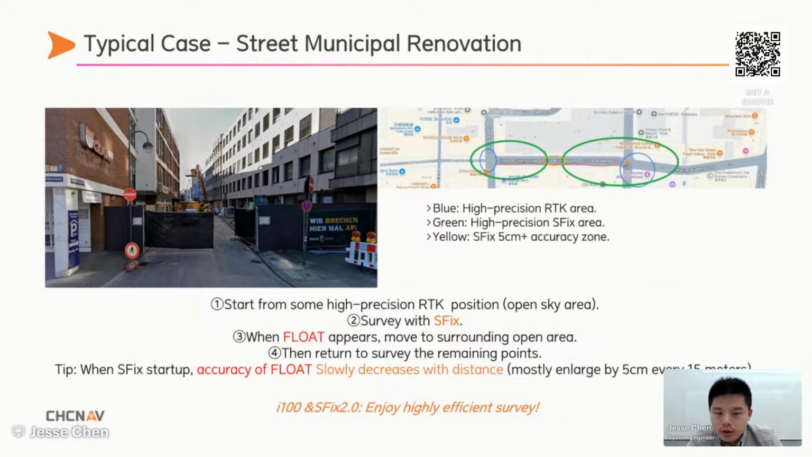There is also a little tip. If you get a float, but in S-fix startup, the accuracy of float slowly decreases with distance, mostly enlarged by 5 centimeters per 15 meters. That is not like the traditional RTK. In traditional RTK, when you get a float, there is also a fly point, it's a meter change. But in S-fix, it's just different.